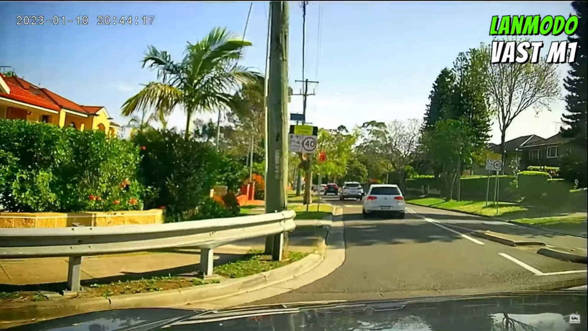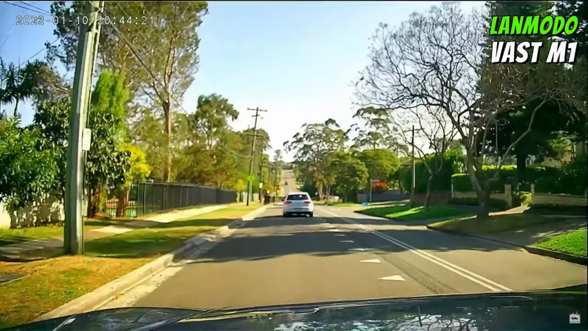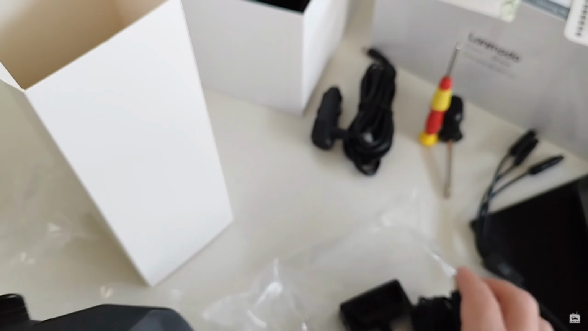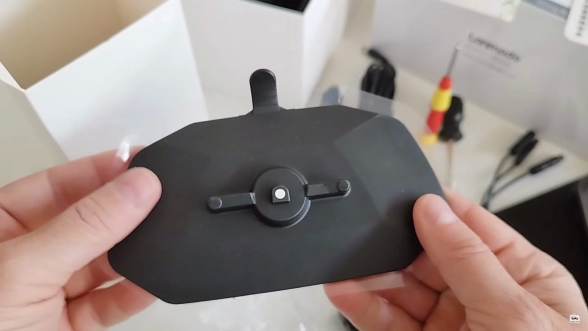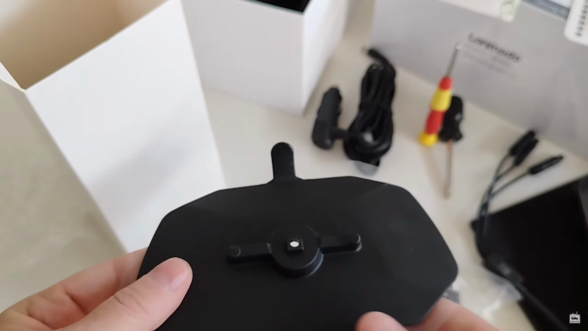I hope you enjoyed this little introduction to the Lanmodo system. I'm not a professional dashcam reviewer, so perhaps I skipped some specifications that would have been of interest to you, but if you are that kind of person, first of all, talk to me in the comments down below, tell me specifically what you want me to highlight, and also do watch my dedicated unboxing video of this camera, where we will focus less on the performance of it and more on what's in the box and how it's assembled and how I put it together.